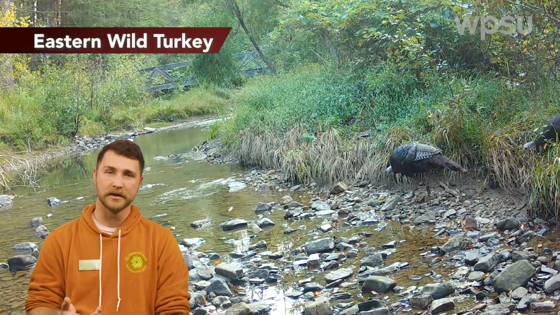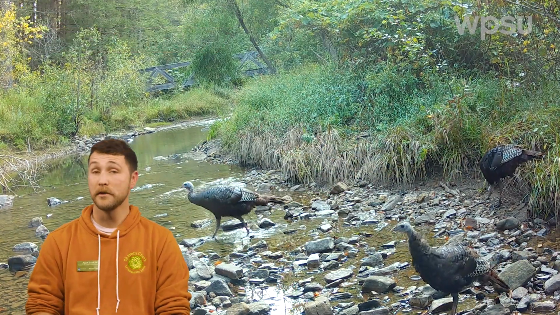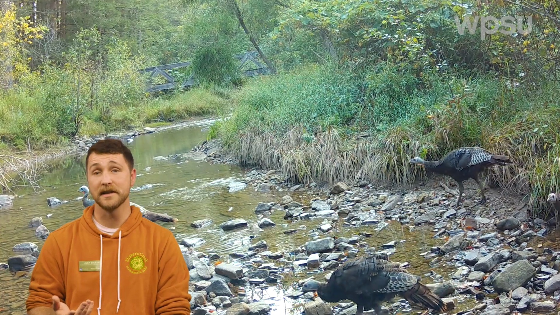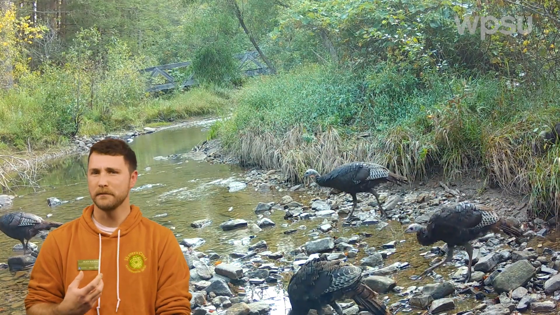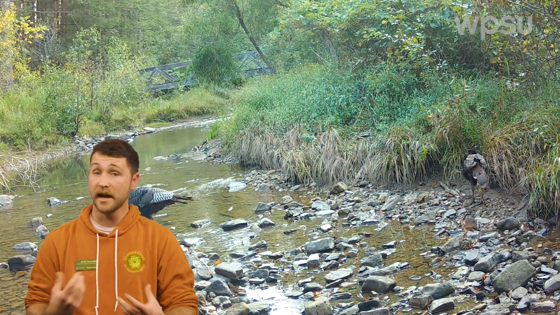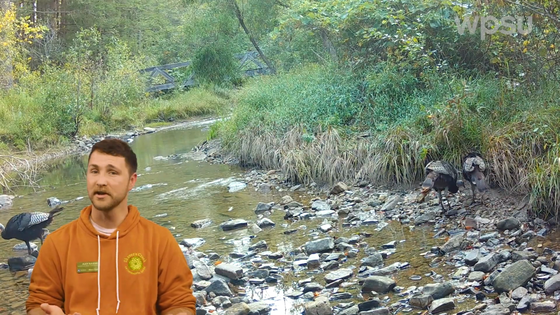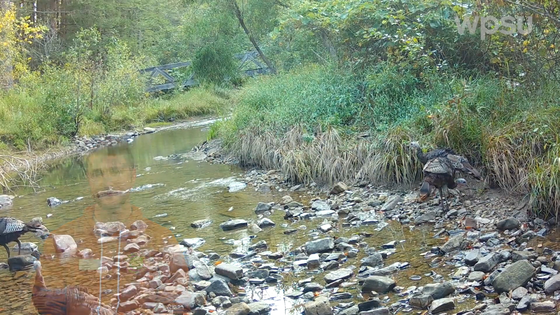With the onset of fall, it's only fitting that we were able to see wild turkeys crossing the creek. While most Americans are familiar with this bird in our Thanksgiving dinners, in the wild they boast beautiful plumage and a complex social life. And here we can see the hen, the mom, leading her poults, which are her young turkeys, across the creek while they're foraging through it.